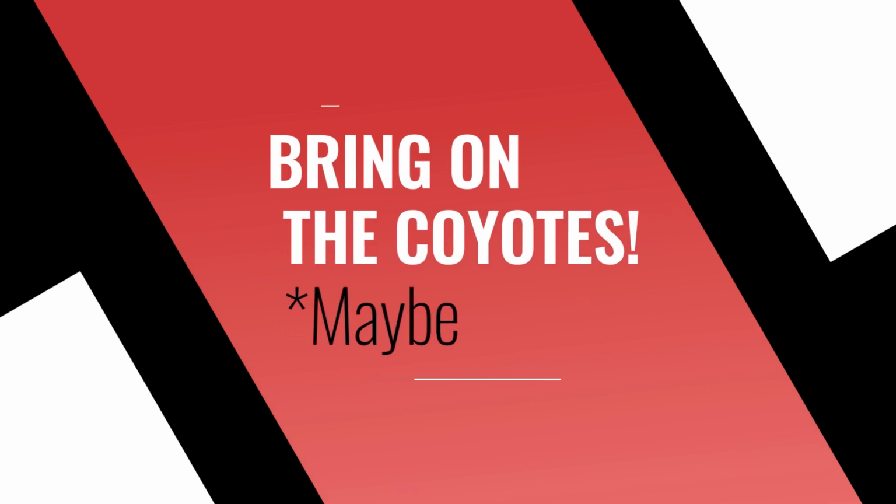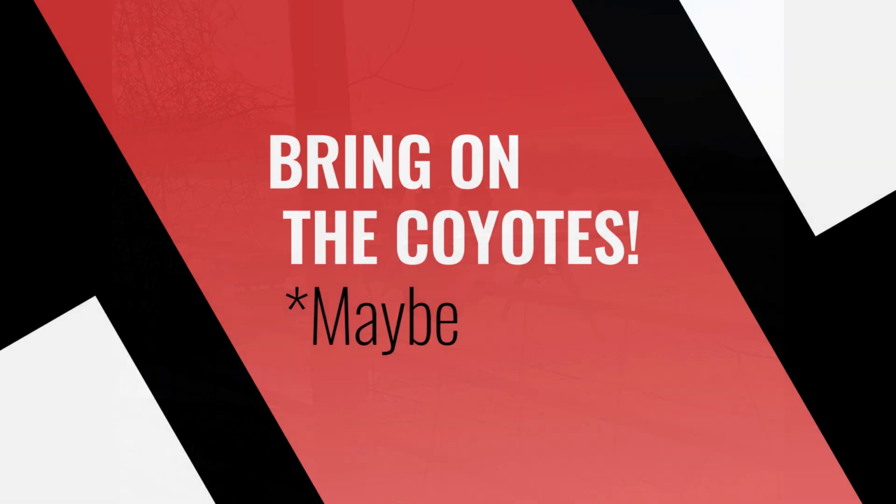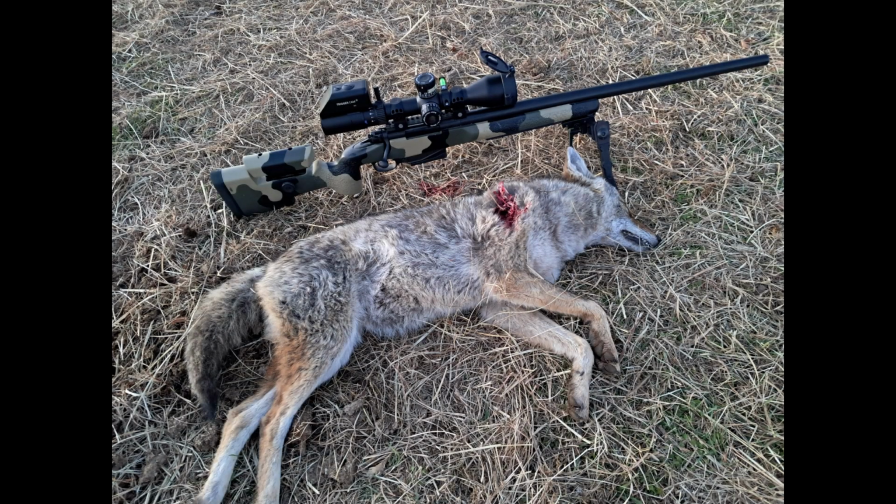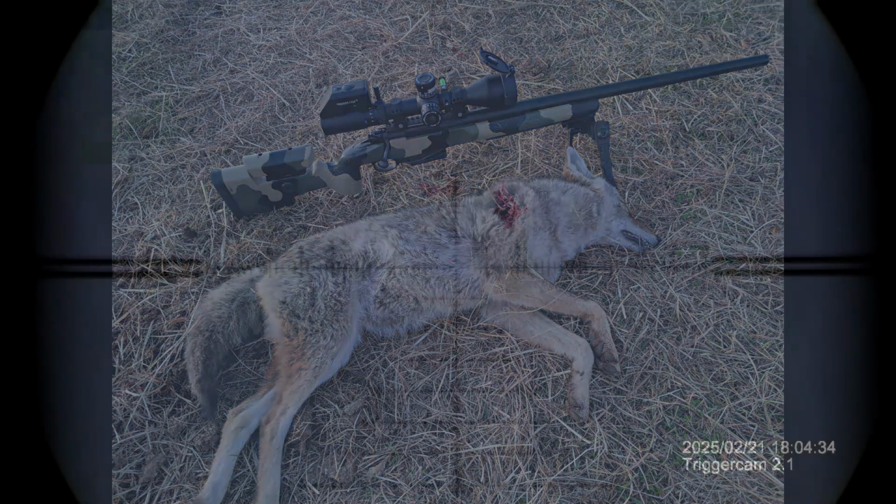So let's give it a try with some coyotes. Maybe I might be better, maybe I won't. I'm going to apologize. This is a photo of my daytime coyote removal setup. Unfortunately, I've had a lot of problems with my trigger cam turning on for about 2 seconds and then shutting itself off. I end up losing footage of what would have been a really good kill in this particular case, and it happens several times. It's just the way it goes, so I don't have footage of everything.